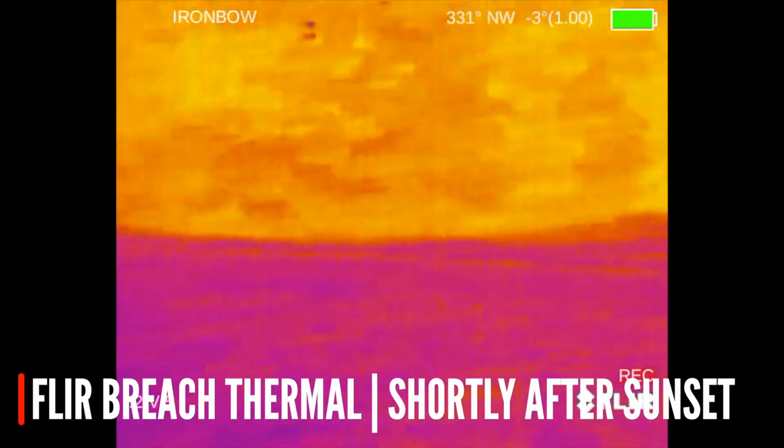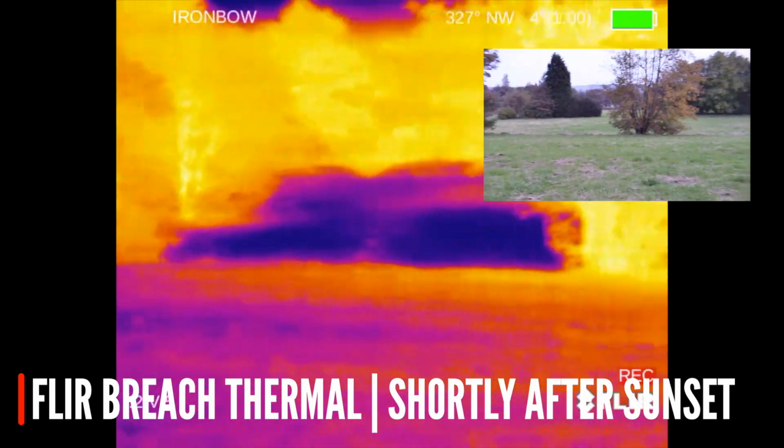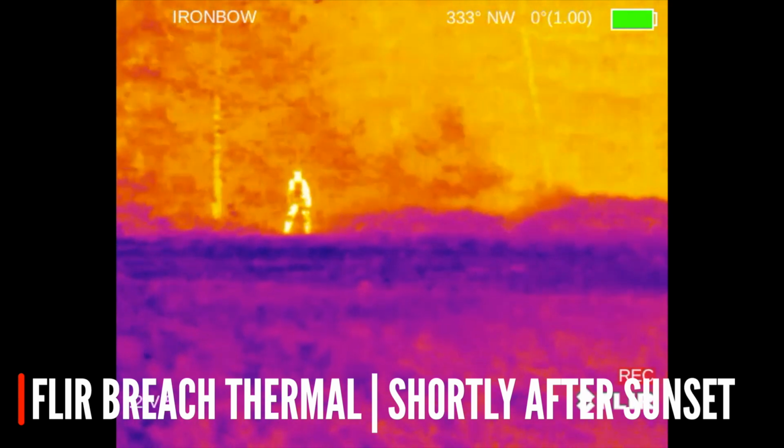This is the target hiding in a tree line. You can see the actual picture there. You can't see the target at all, but under the thermal camera it's super easy to see him. So he's actually hiding behind a tree at this point, and it's very clear.